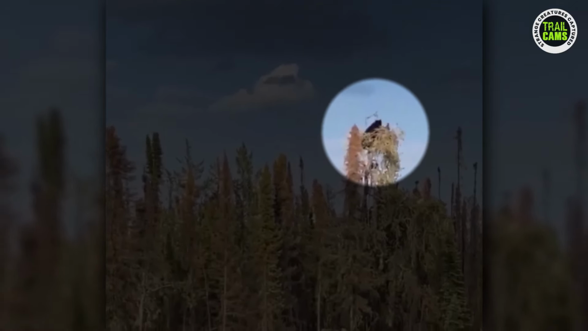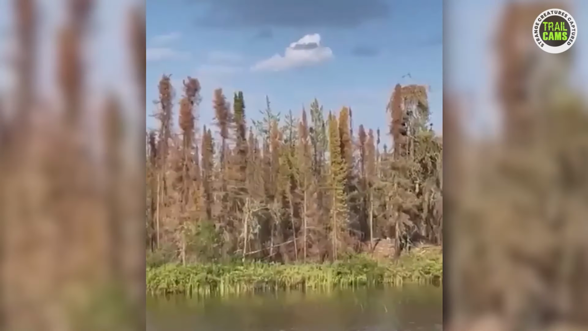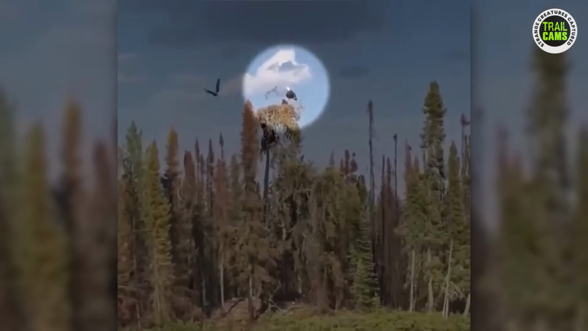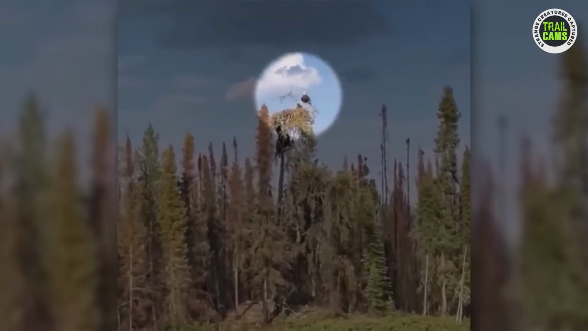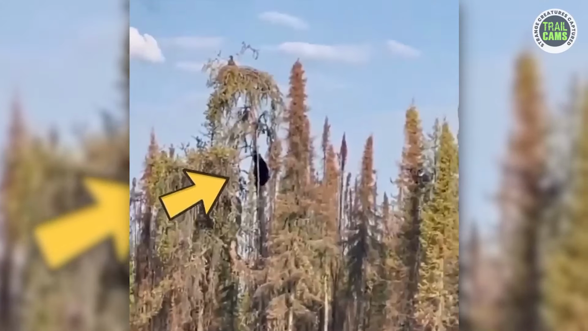Spotting this activity, the mother eagle attempted to stop the bear in its tracks and scare it off, but all to no avail. Take a close look at how it succeeded in grabbing the baby eagle and bringing it to the ground. Who would have thought of a bear climbing? It's quite interesting what the trail cam captures.